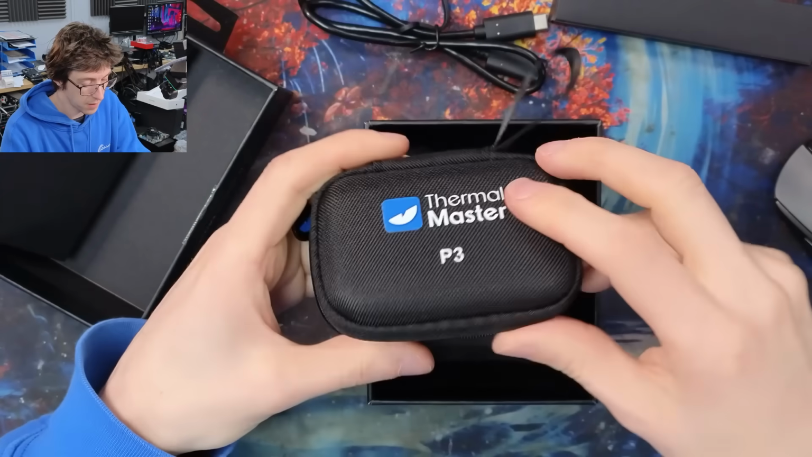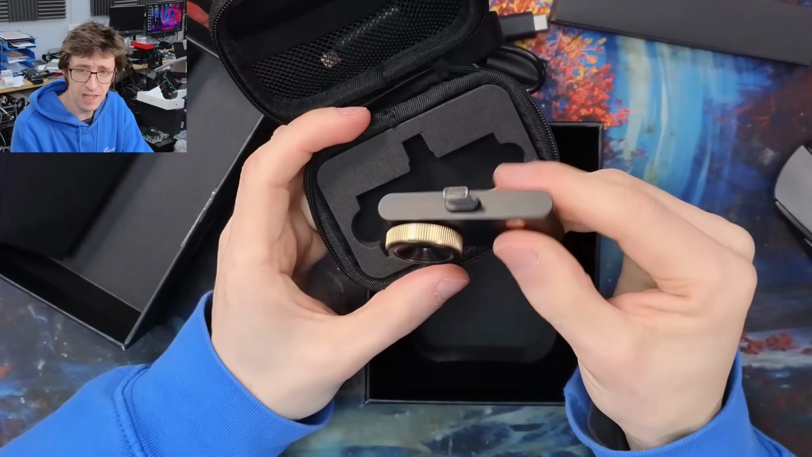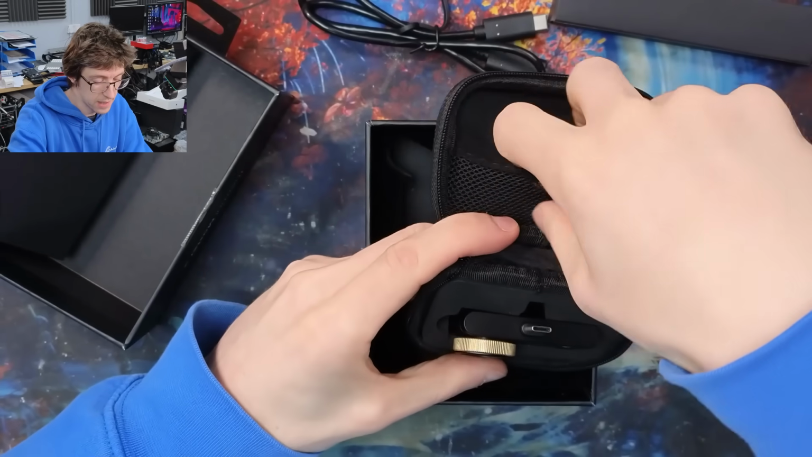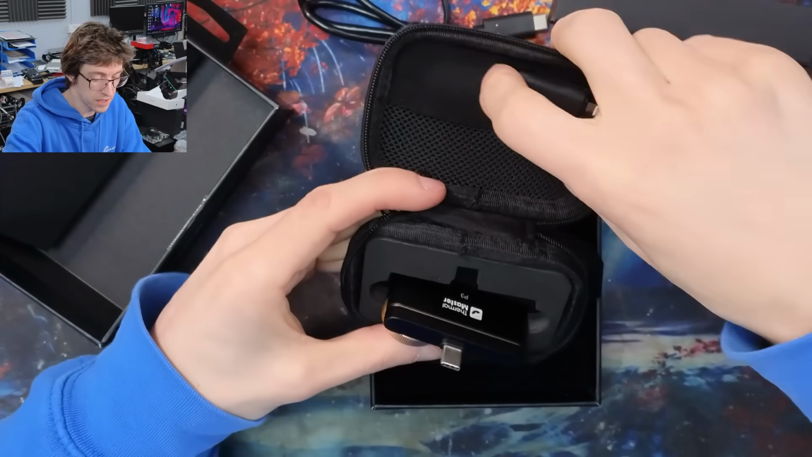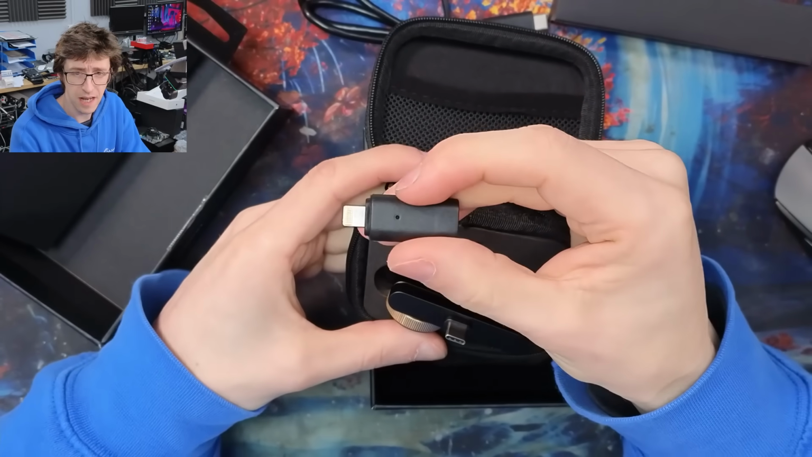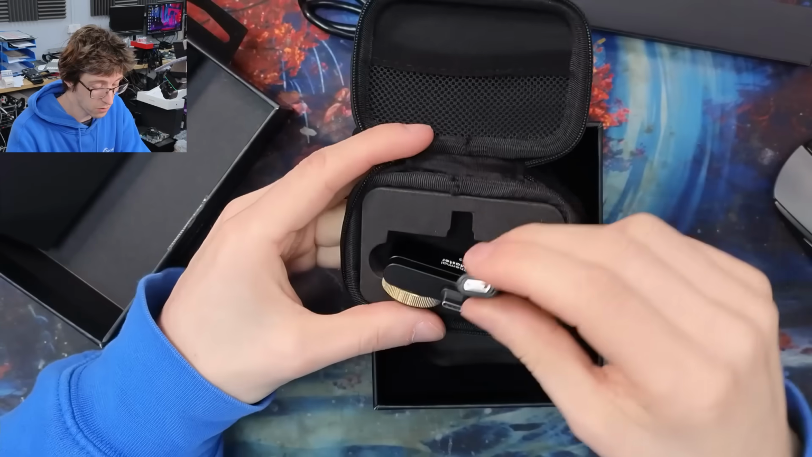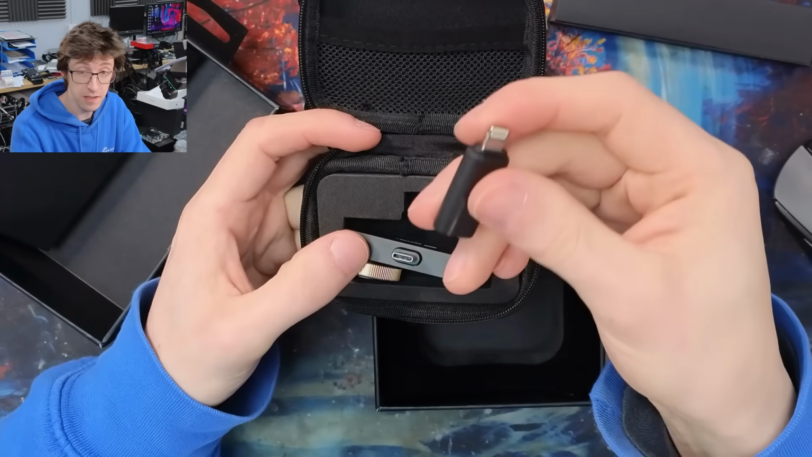So we open that up, and here is our thermal camera, which, as you can see, just plugs directly into the bottom of your smartphone. And then also it came with a Type-C to Lightning adapter. Oh my god, please come out. There we go. Type-C to Lightning adapter. So if you're using an older iPhone, then you can plug that in as well. It's going to be a bit dorky sticking out the bottom, but hey, it's nice that they included that.